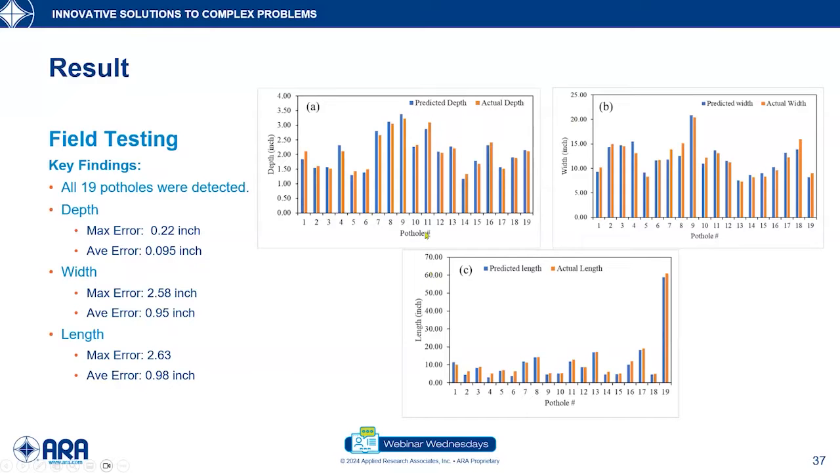The most important thing to note here is the trend that we obtained. From the trend, it seems that the predicted and the actual depth, width, and length are in very good agreement.